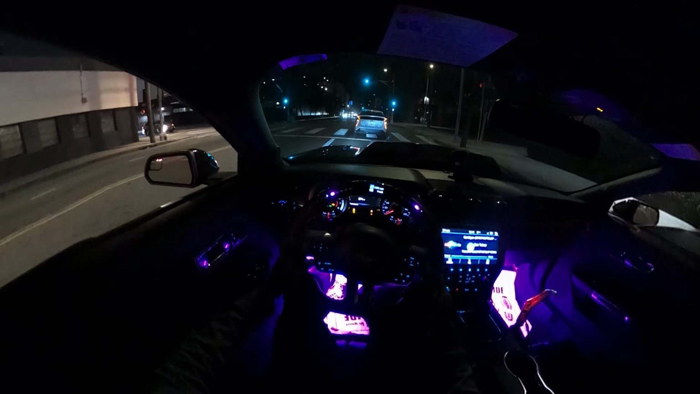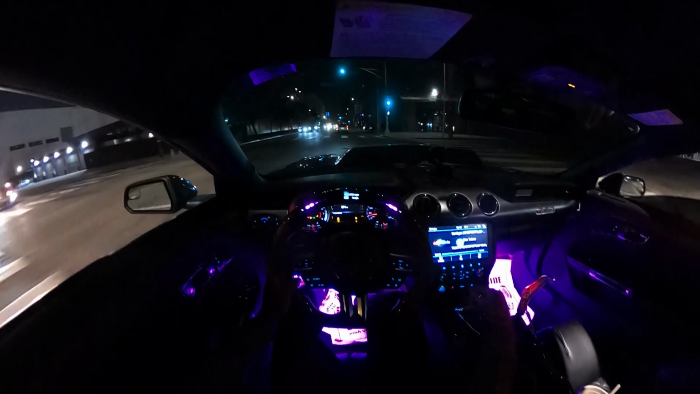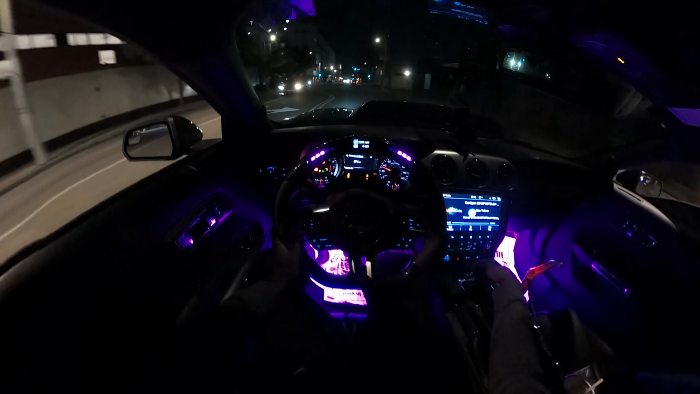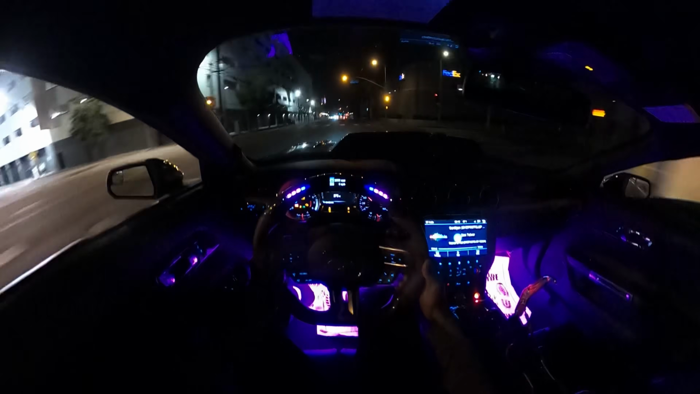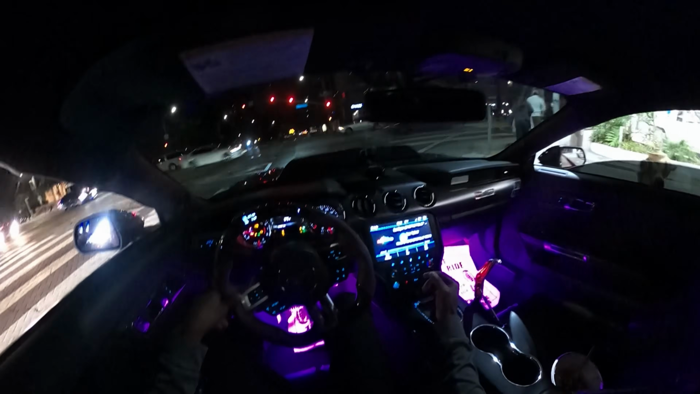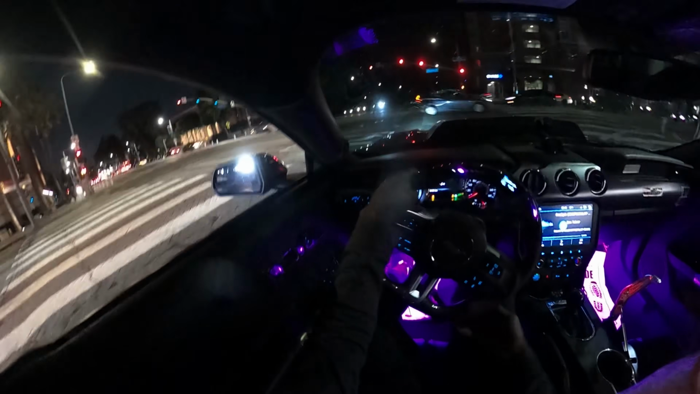I haven't done a POV drive in years, plural, years. So it is kind of nice to just come out here and yap to you guys. It's crazy the looks you get in this thing. People just be looking scared. I'd be feeling bad. Even some guests I've had, they're like, yeah, this thing sounds scary. Like if I was on the outside, I'd probably just be spooked.